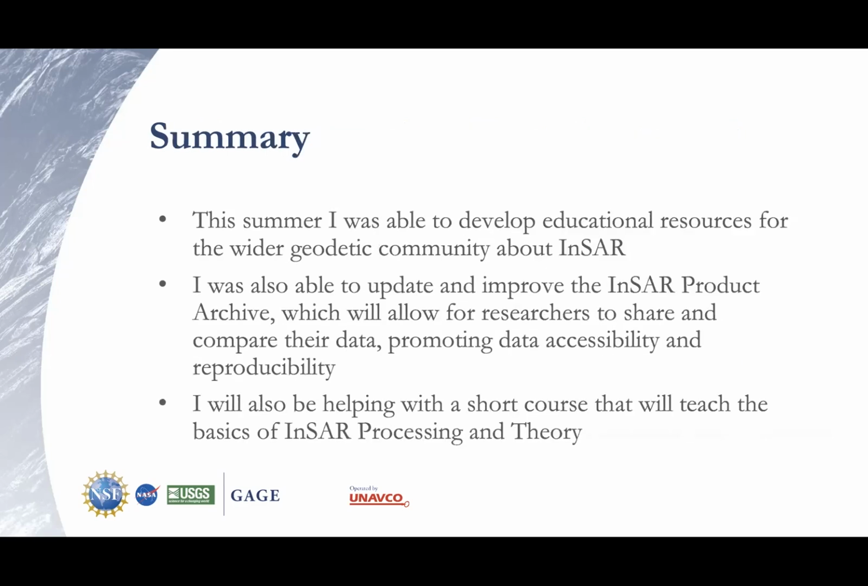So in quick summary, this summer I was really able to do a lot with InSAR, which was a lot of fun for me. I got to develop educational resources for the wider geodetic community. And I was also able to update and improve the InSAR product archive, which my goal is to help promote data accessibility and reproducibility with having these products and their metadata available. That way you can have these products and you can know how they were created. And I will also be helping again with teaching about InSAR processing and theory later on this summer.